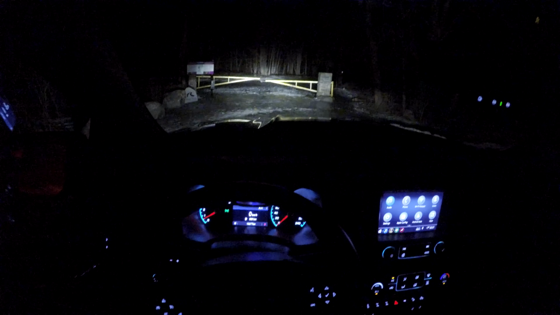Okay, first of all, before we get on the road, I want to show you one little thing. What we right now have is just our regular headlights, right? Nothing too fancy. Then I will just point into this park because there's no roads in there and no people should be in there. Our high beams look like this.